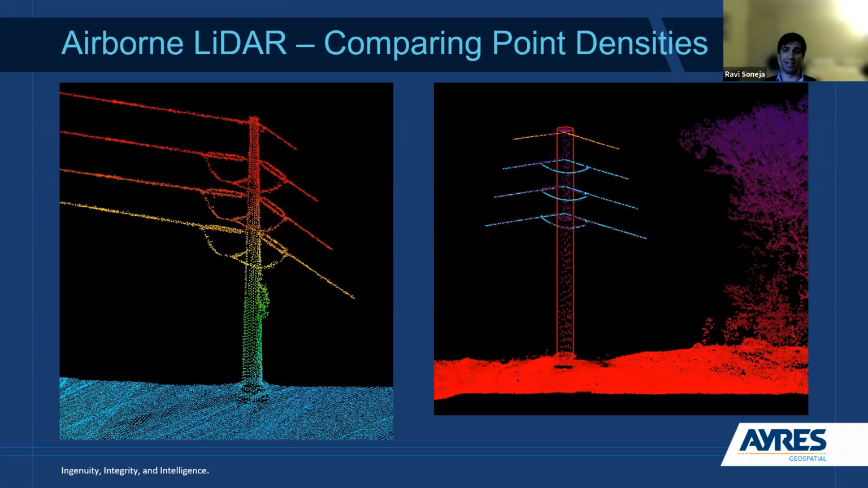That's not to say that fixed wing airborne LiDAR is inadequate. That's not the case, and that's not what I'm trying to say here. There are varying point densities at which it can be collected, so it very much has its time and place.